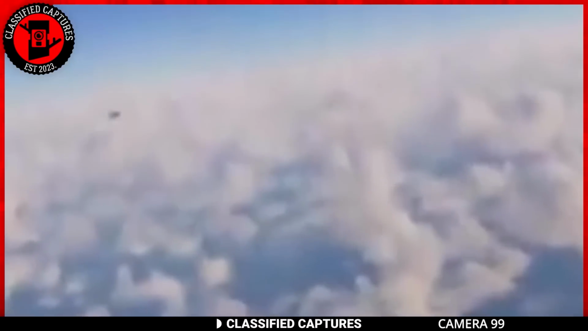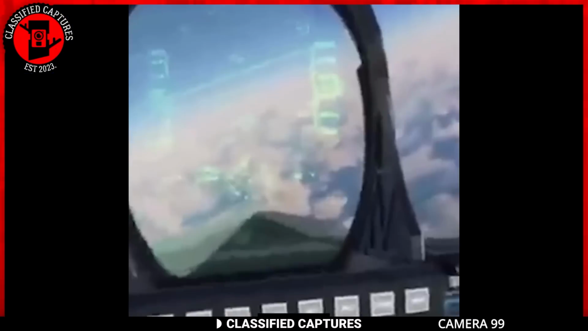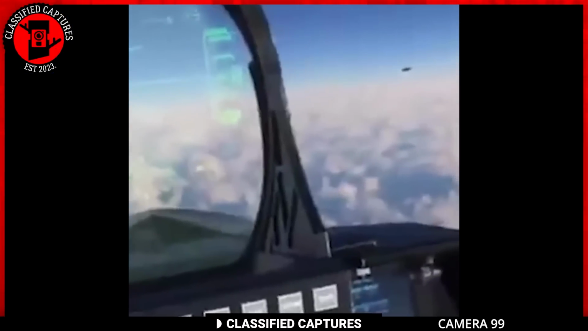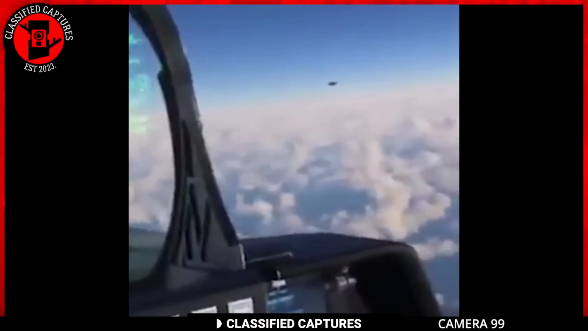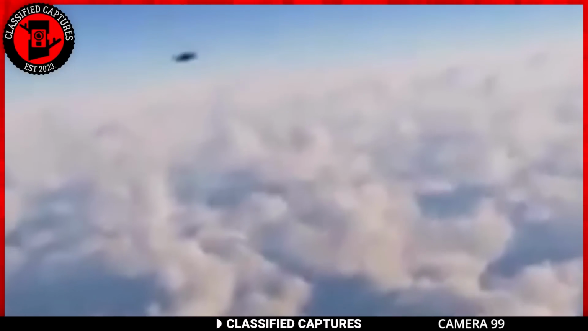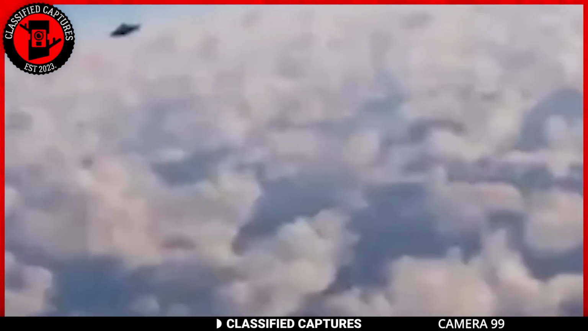On one hand, the potential benefits of such technology could be enormous, leading to advancements in medicine, energy, and more. However, the risks are equally significant. By attempting to take alien technology, we may be provoking entities that are far more advanced than us. It's like a modern-day Pandora's box. Once opened, the consequences could be catastrophic.